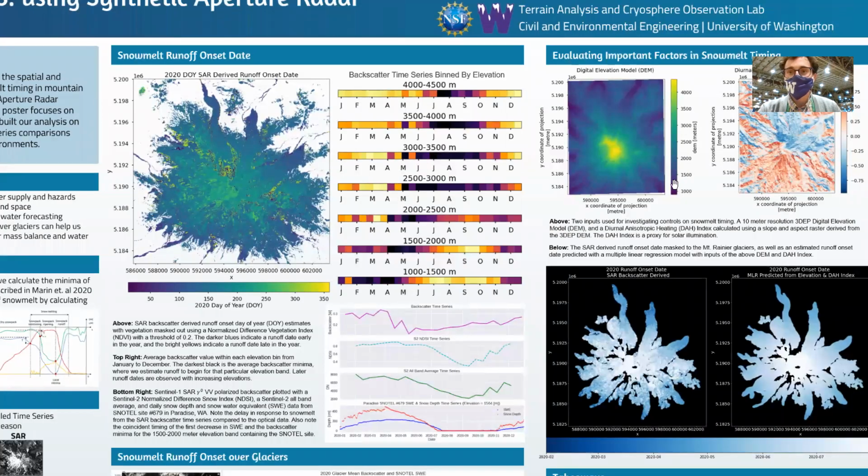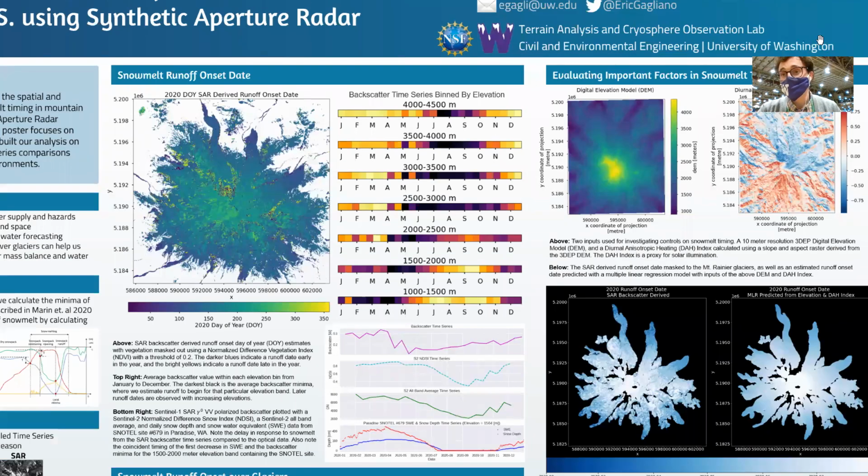So now we are going to see how much of an effect elevation plays in the snowmelt runoff onset date timing. On the left, we have our digital elevation model, which is going to tell us about our elevation. And then on the right-hand side is what we're using as a proxy for shortwave radiation exposure, so how much sunlight something is getting. That's the diurnal anisotropic heating, or DAH, index. So these are the two inputs that we're using for a regression analysis.